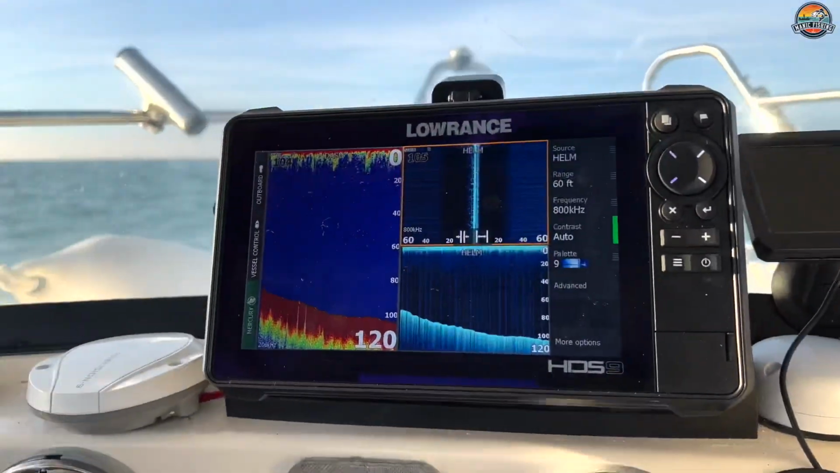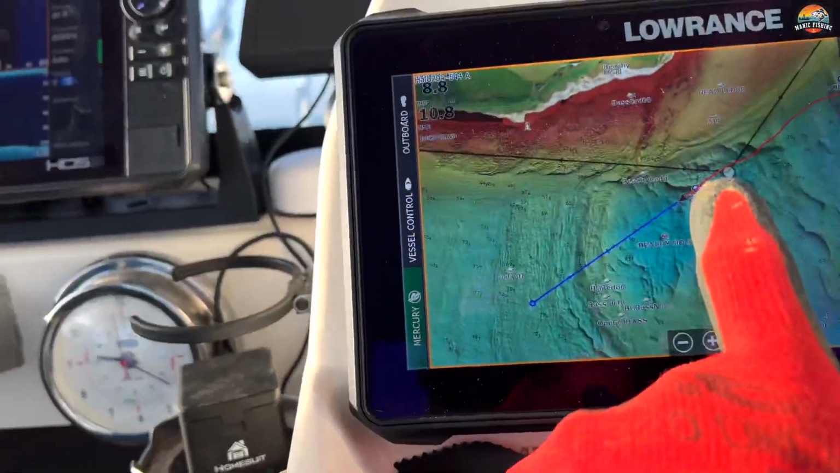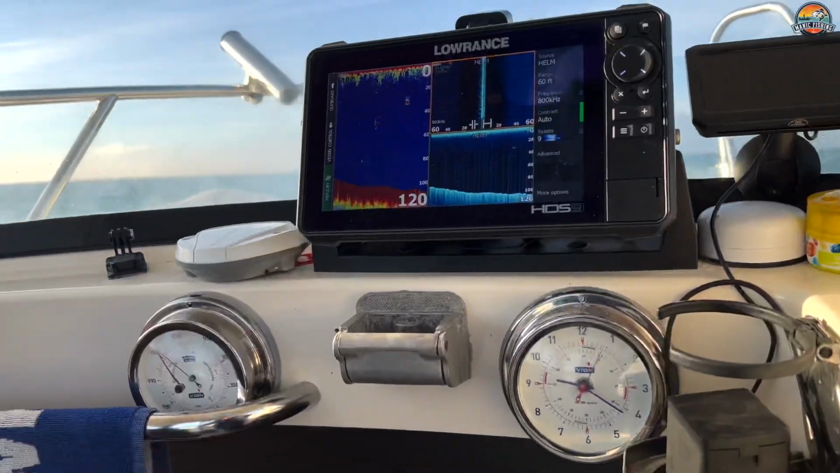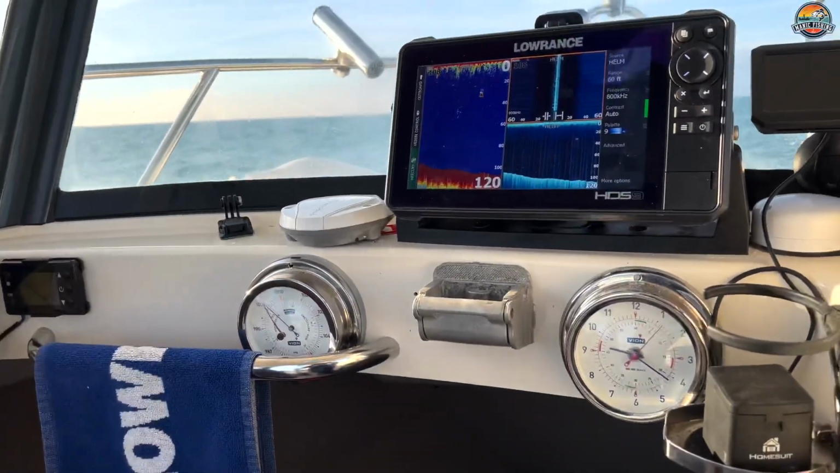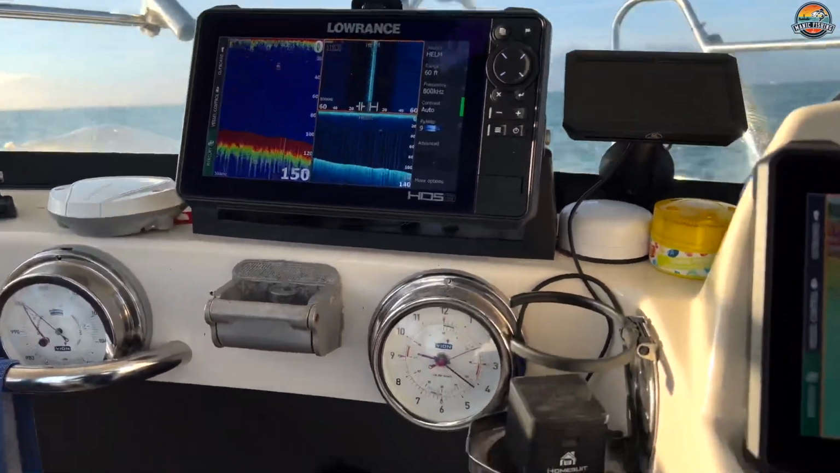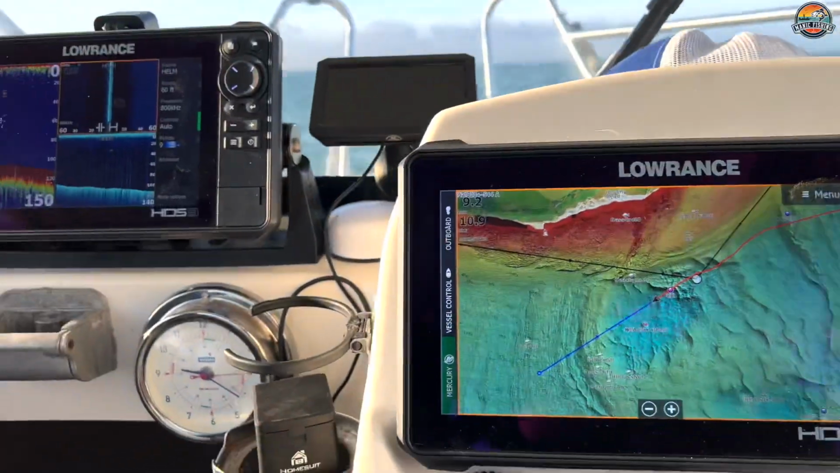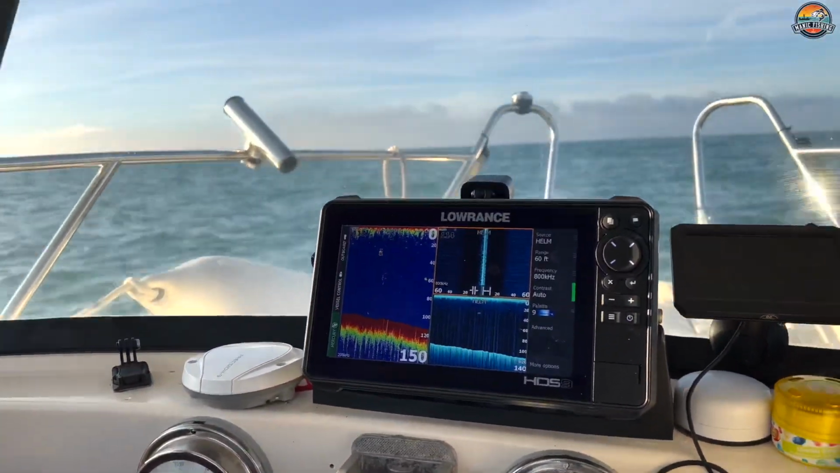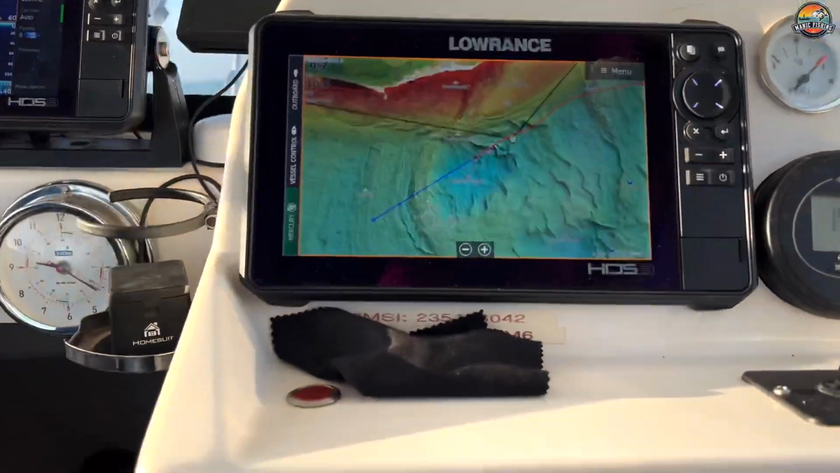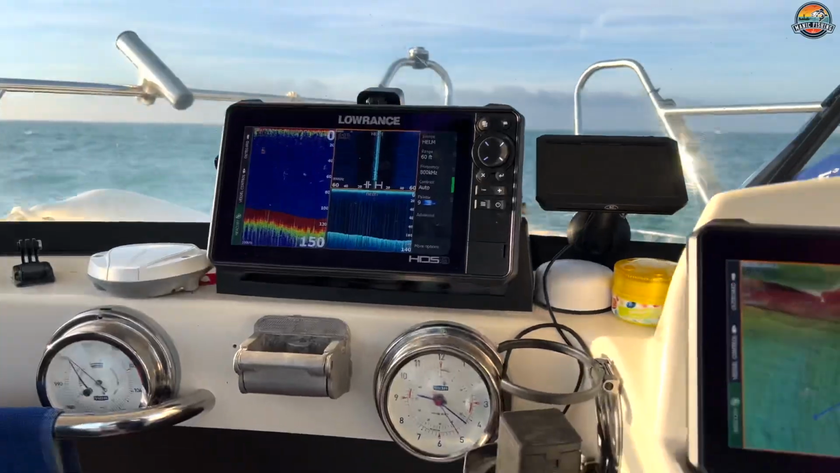Now I'm just dropping into this hole now. As you can see, I've gone into like 105 foot of water. I was marking a load of fish here, which is just on the edge of that hole. But there does seem to be a few fish in here, so I'm at a bit of a dilemma really. Like I said, I didn't come out to fish too much, but you know me, any opportunity to put a line in the water, I will.